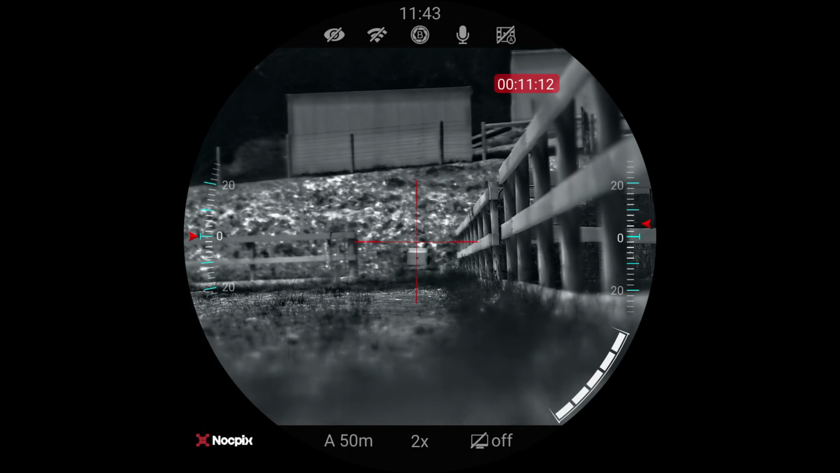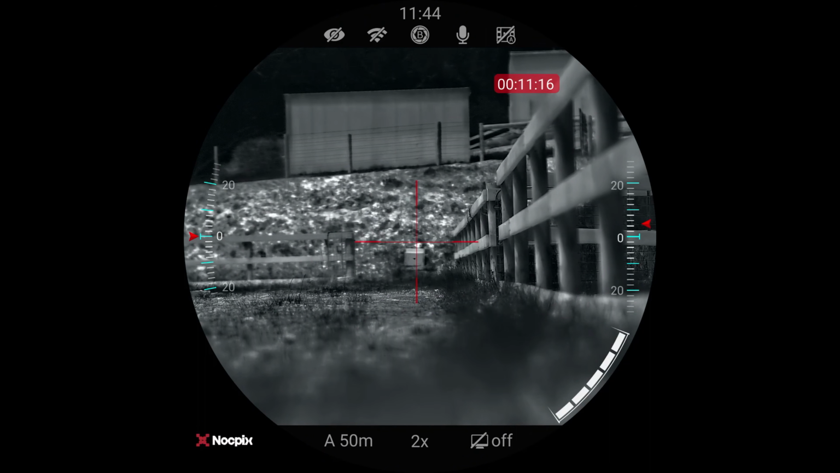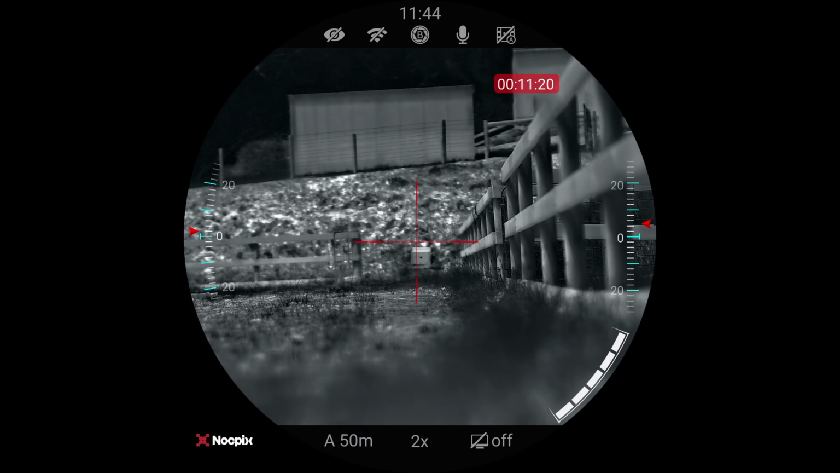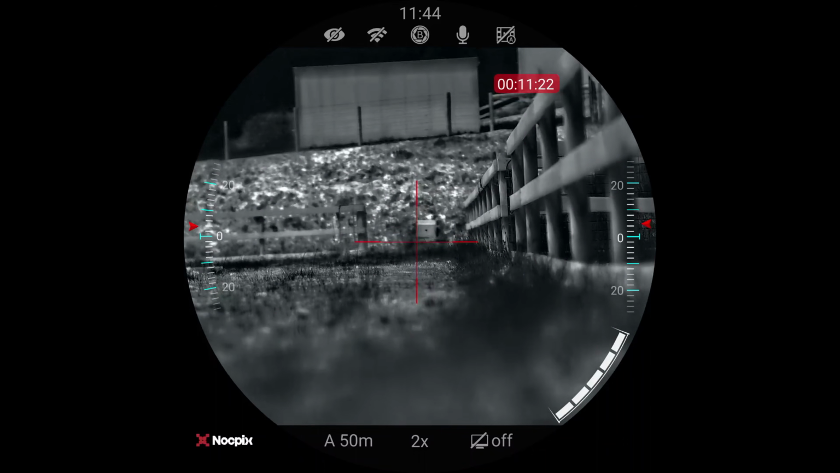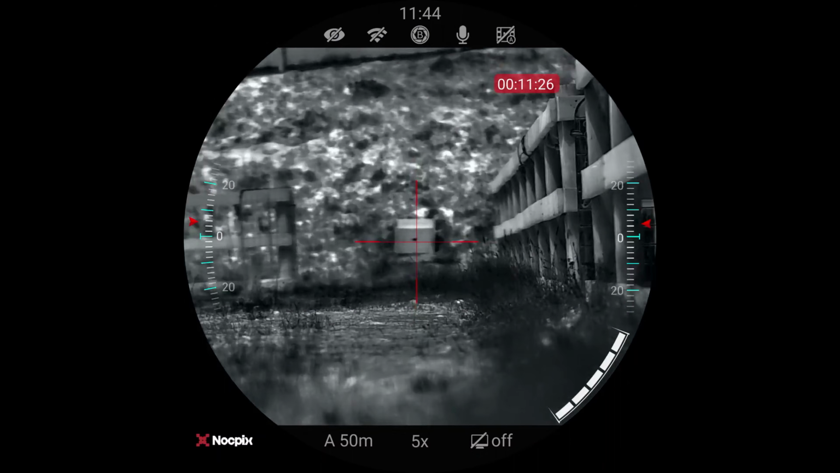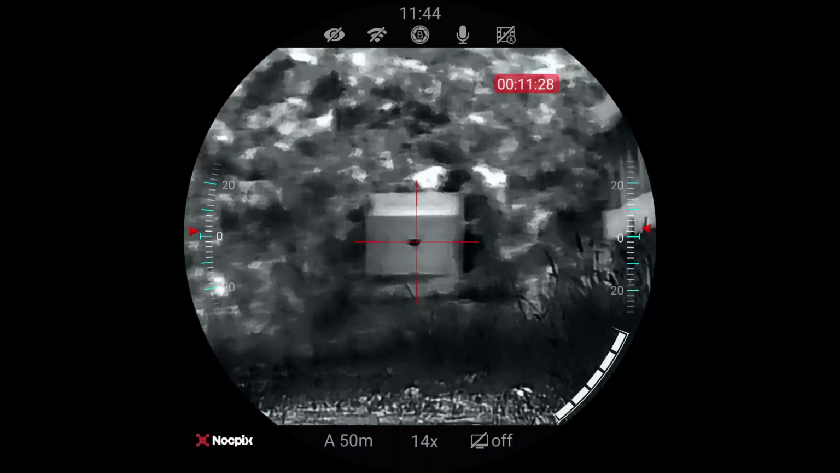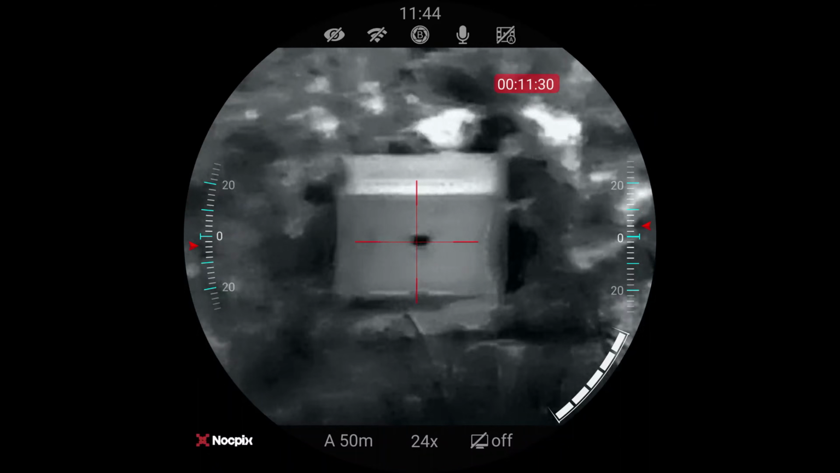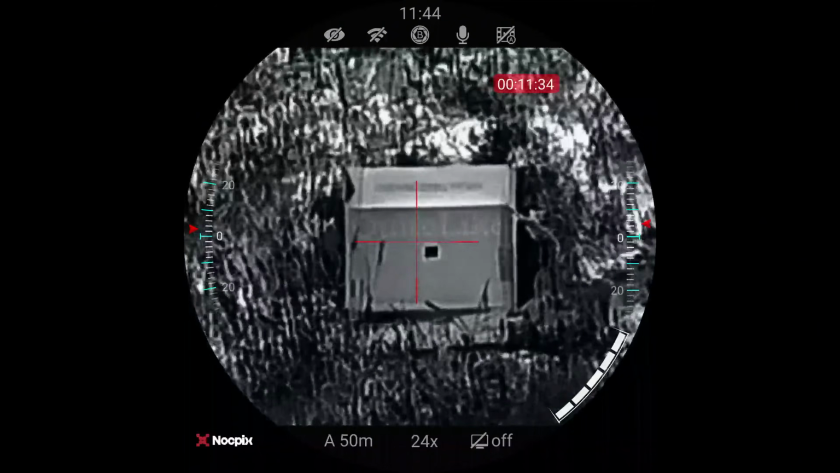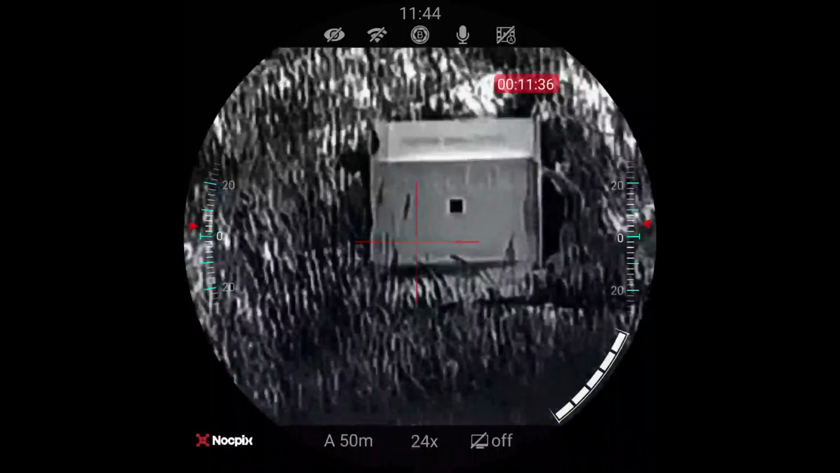I use this foil. I'm using flashing tape, which is sticky back, but you can also just use aluminium foil and a piece of paper as well. The beauty about doing it like this and not using a heat pad is heat pads bloom, so the target actually becomes bigger than what it is. Now, check out that digital zoom. We're at 24 times power digital zoom, and I have a very, very crisp image to work with.